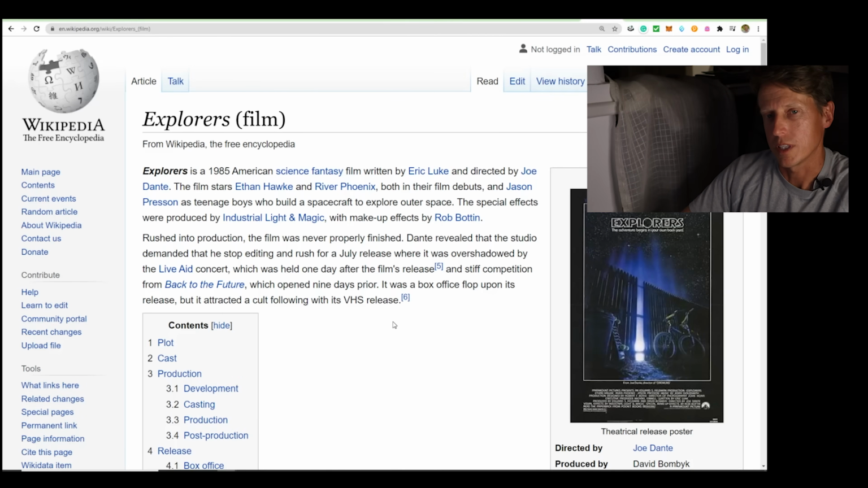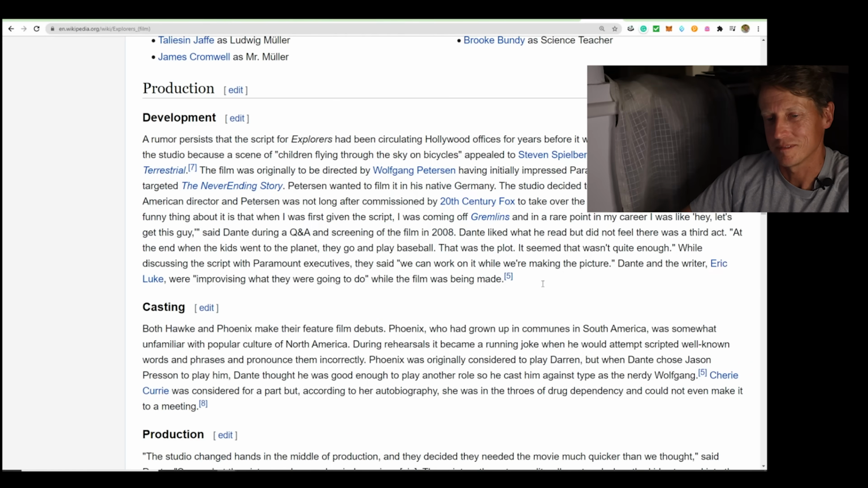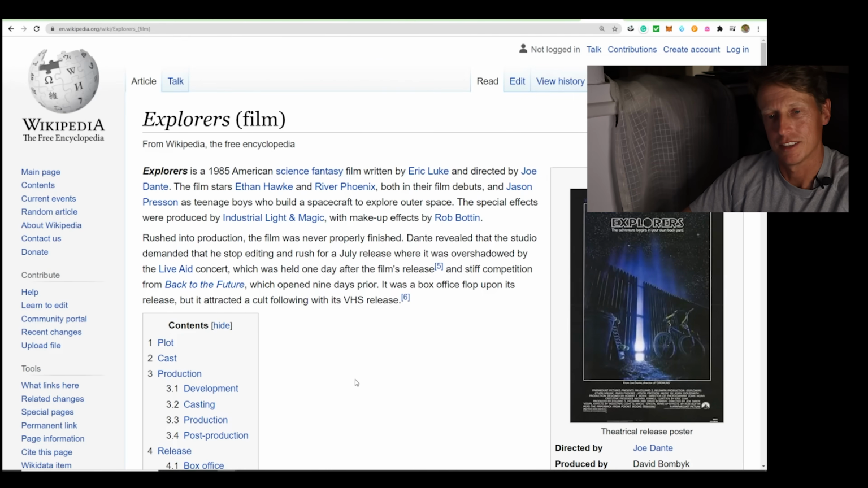I remember, you guys remember that movie Explorers? I'm going to go watch it on Netflix. Basically these kids make this anti-gravity device. Looks a lot like those things. It's pretty awesome. It's Ethan Hawke.